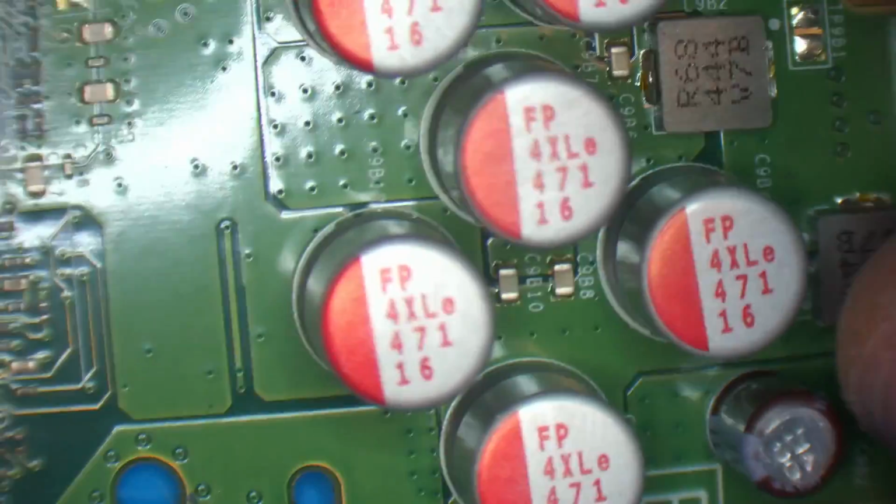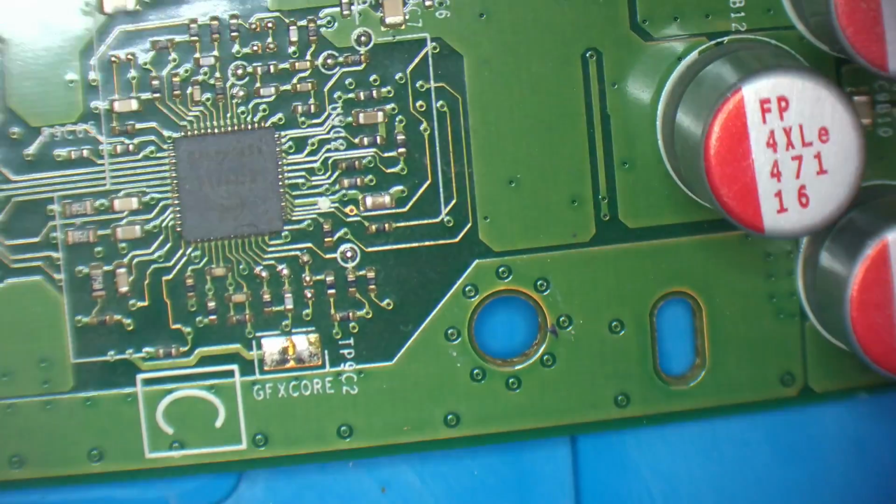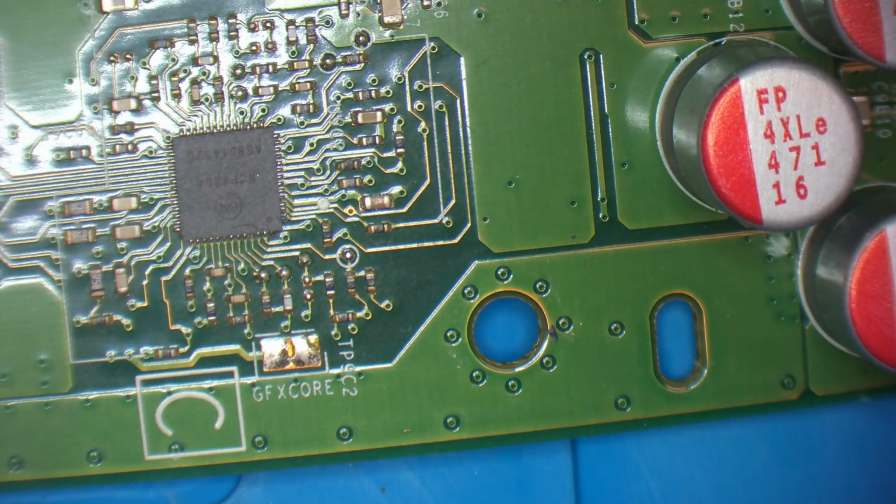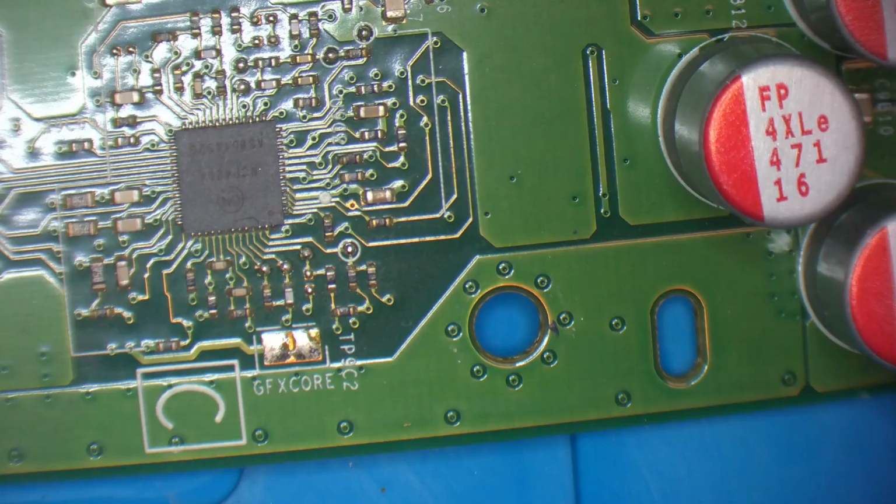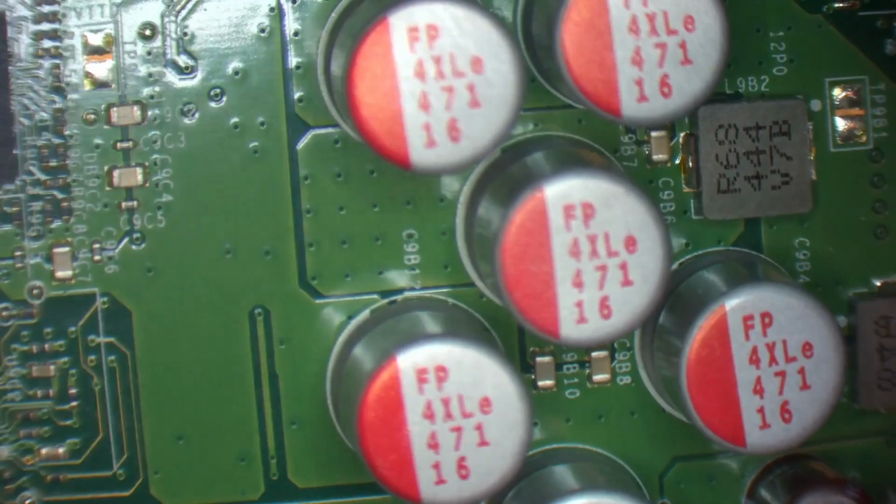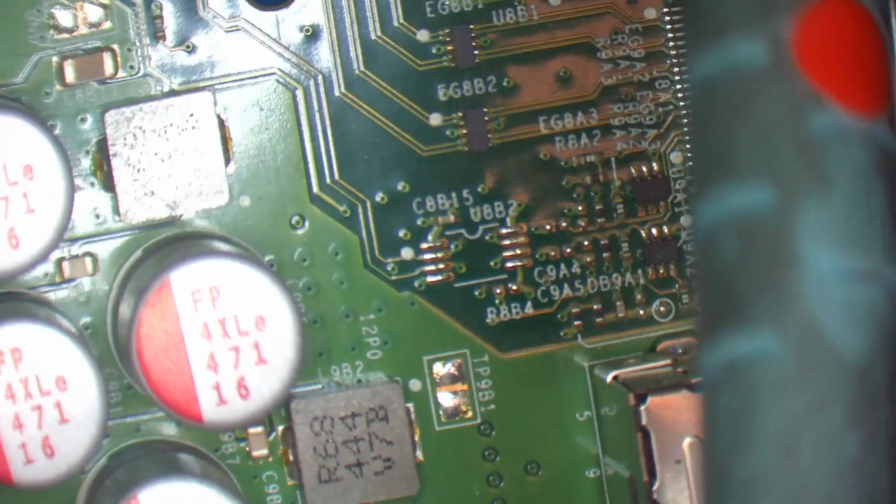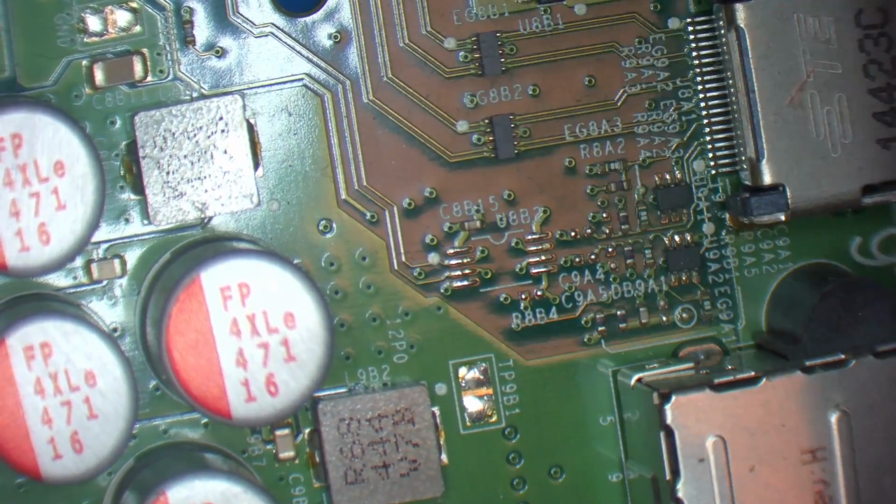Yeah, this might be a bad one straight away, right off the bat. Oh, this is gonna suck. Okay, well, I was hoping it was gonna be nice and easy, but no. Never mind. So I'm just gonna take a little hunt around the board. We're gonna go on a trip now. I'm just gonna scan through quickly and see if I can find anything obvious before I go any further.